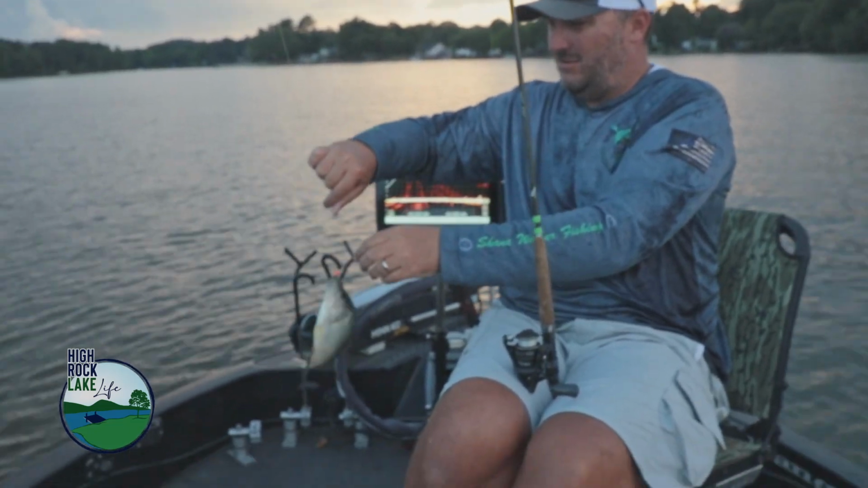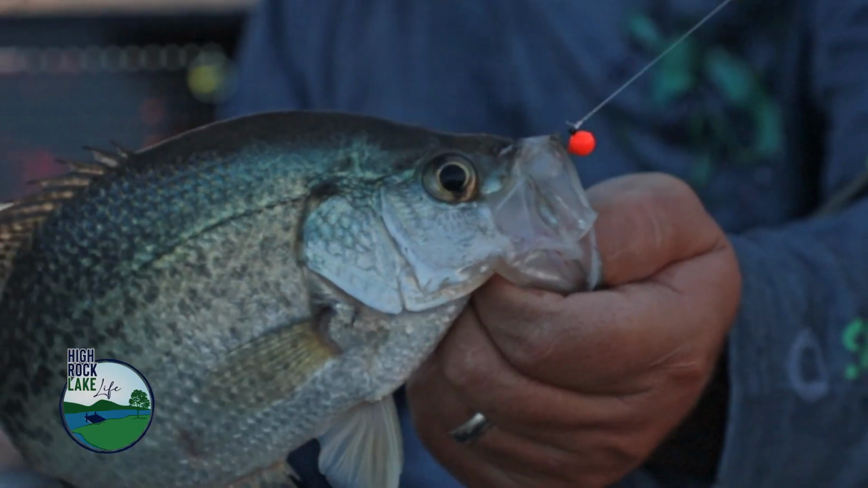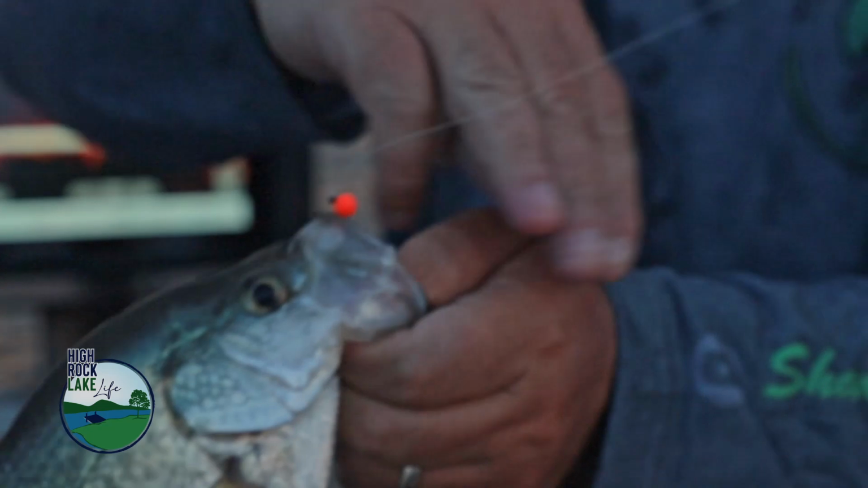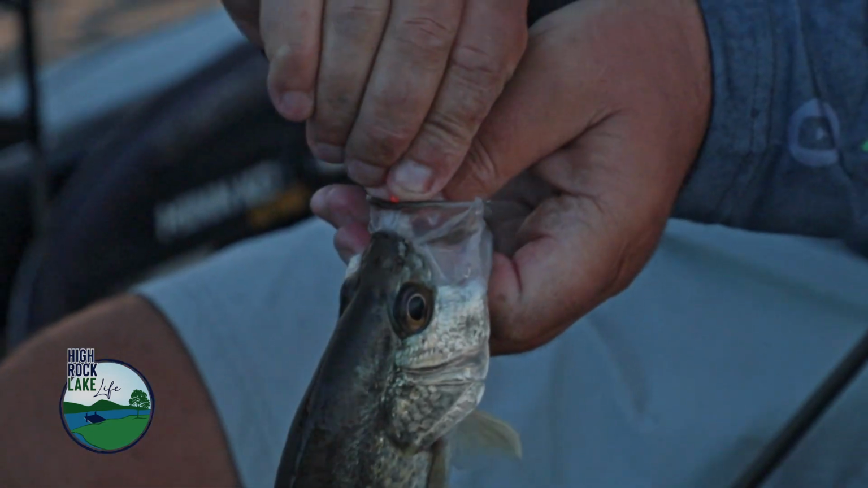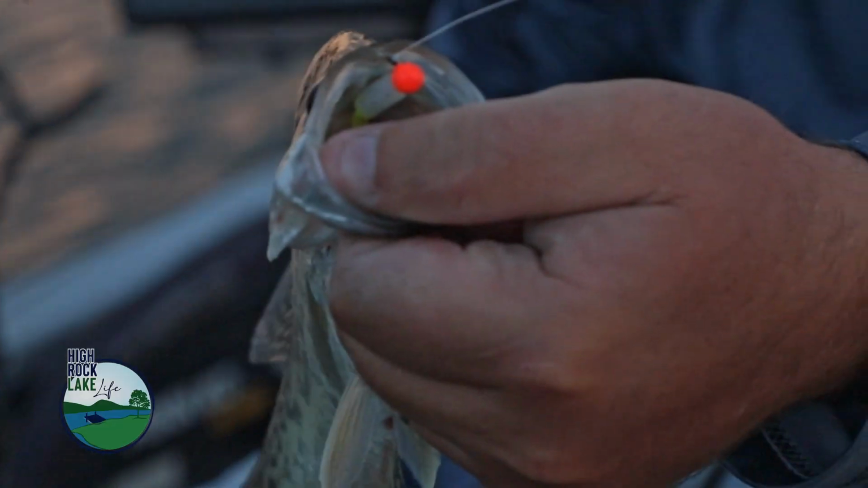Nice fishing today. Say guys, get out here, get after these brush piles, get on them, move around. If they're not biting, move to the next ones. If they're on there, try plastics, try hair jigs, try minnows. We've got everything in the boat. Today we just kind of stuck with our hair jigs and our plastics, back and forth. And that's all you got.